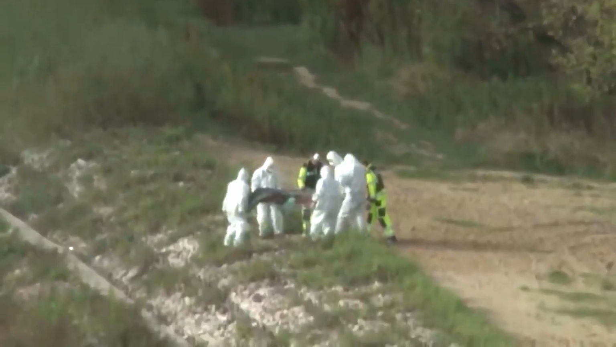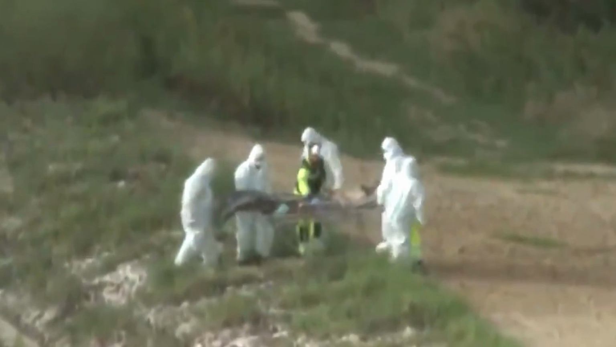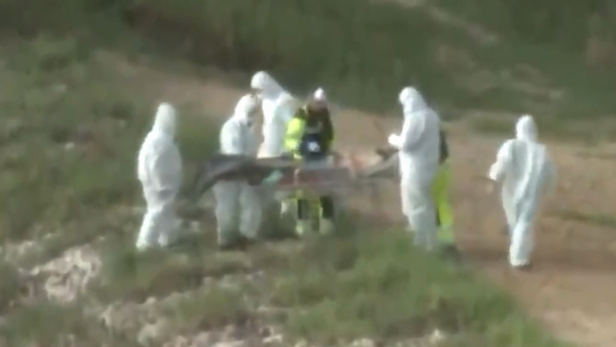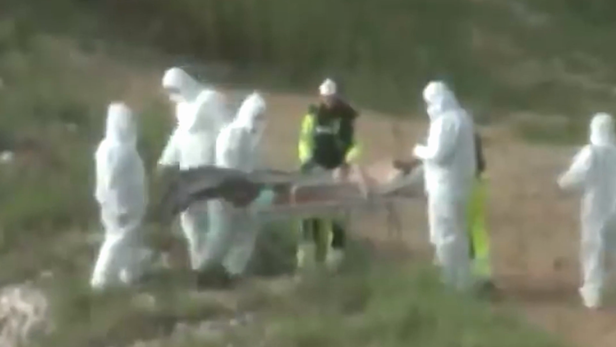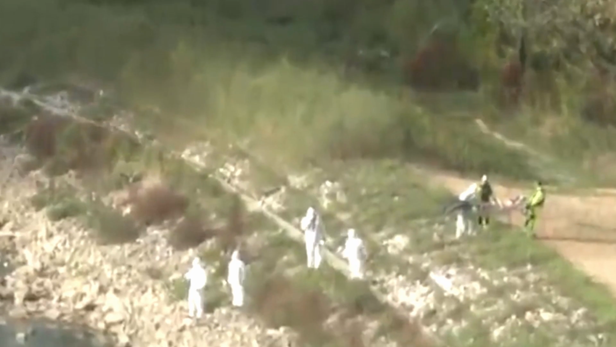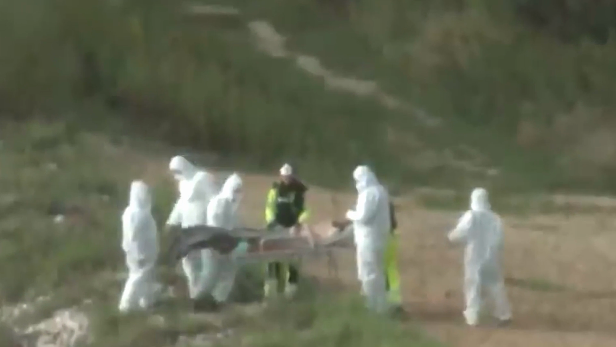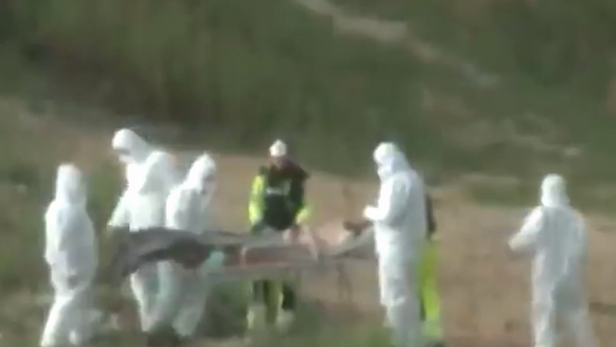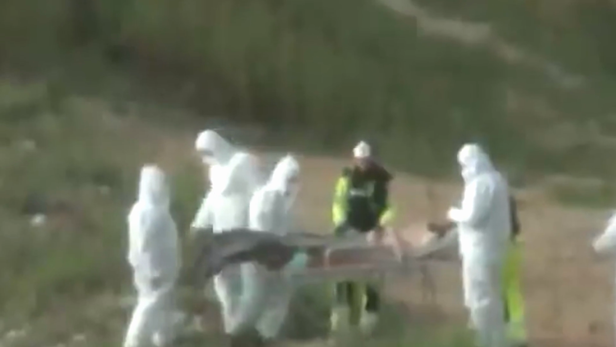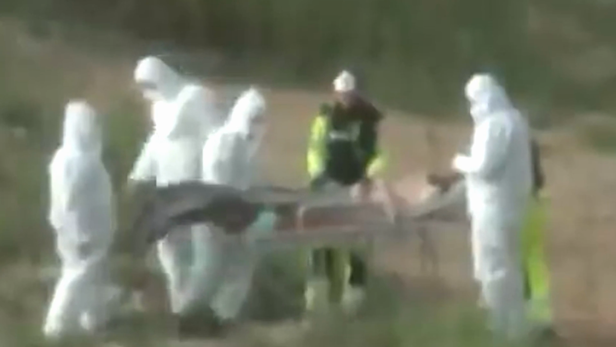However, the atmosphere takes an eerie turn when the scientists move, and we can see the creature's human-like upper body attached to the tail. The being resembles a mermaid, and the scientists transport it away on the stretcher. A number of confusing aspects arise from this scene. Why are scientists wearing such protective suits? Why have they sealed off the area? And why the secrecy surrounding the mermaid-like creature? The questions remain unanswered.